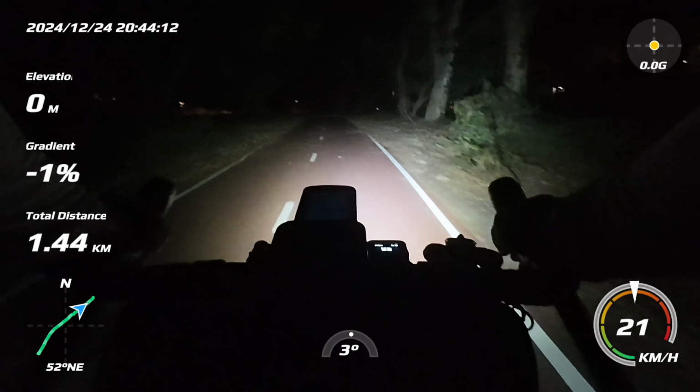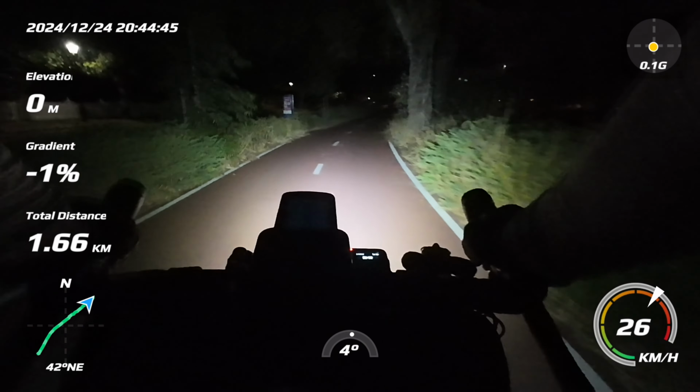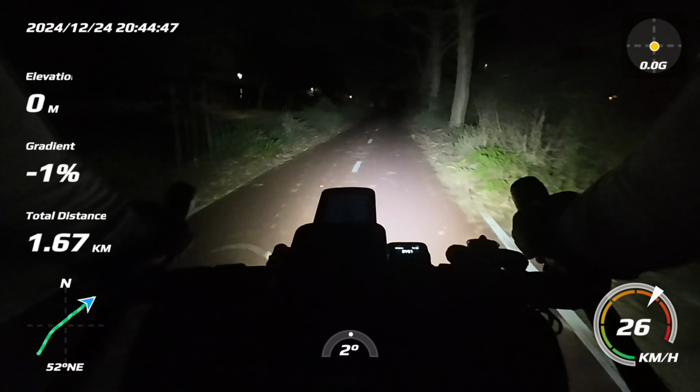Oh, I think that was a rat that we just went past. It ran off into the scrub. Yeah, with this light, you don't have to worry about batteries. You don't have to worry about a battery inside it. We're coming up to Perth City almost now.